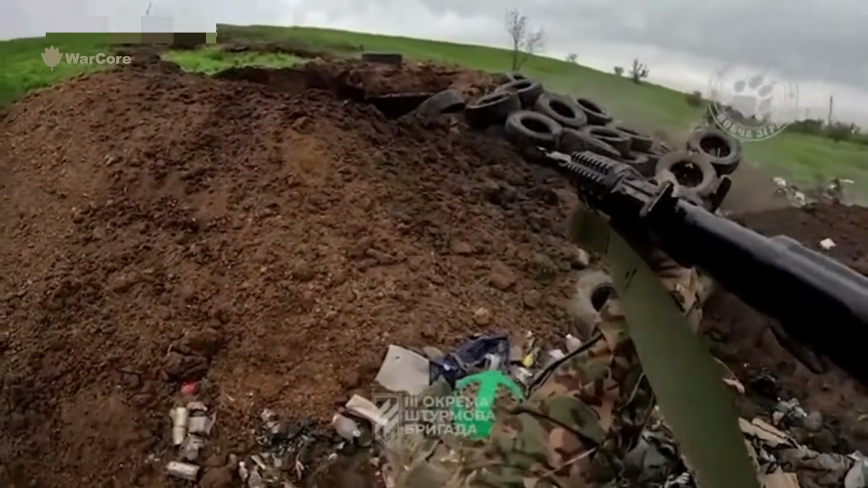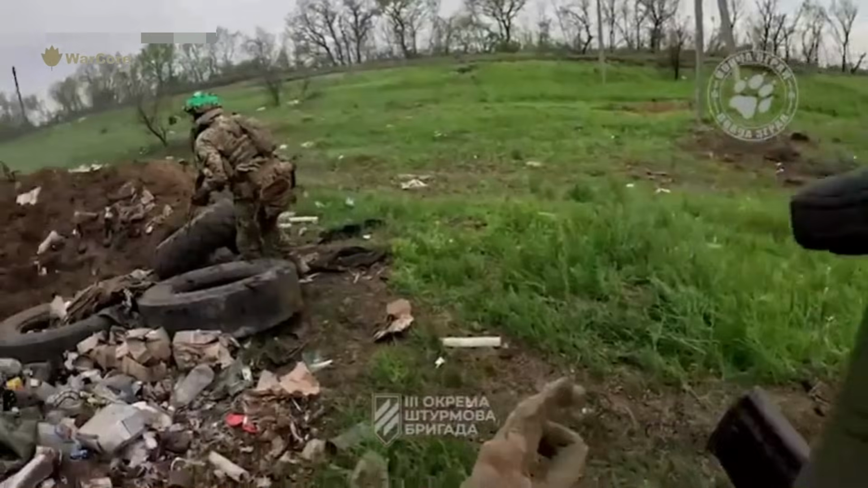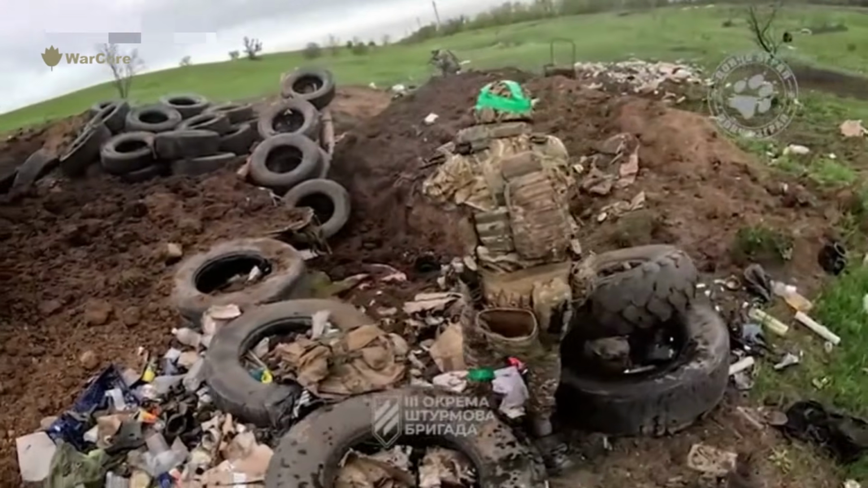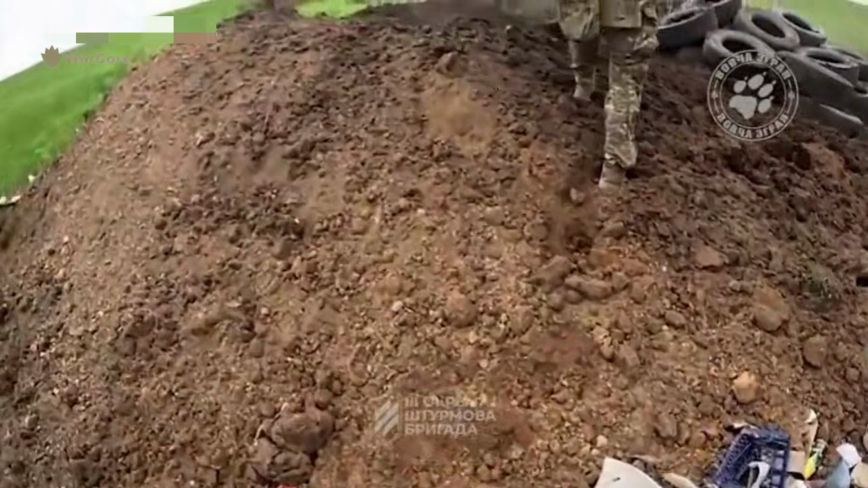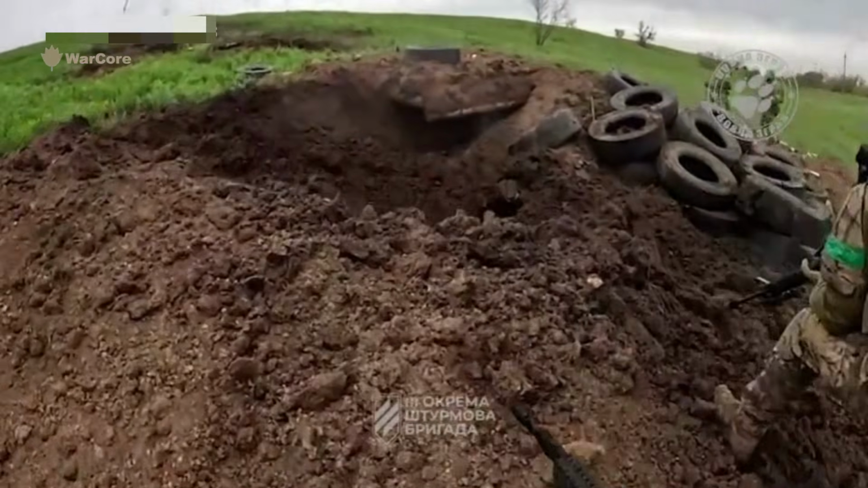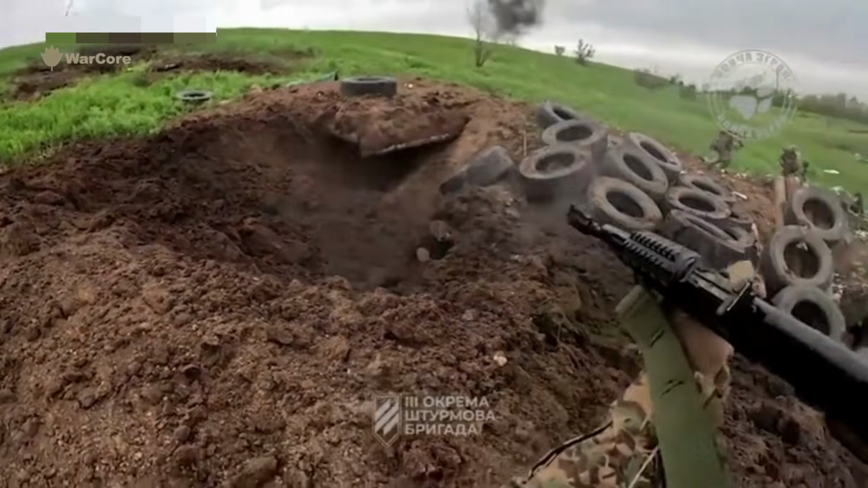Every soldier performs their role precisely. Some provide cover, some advance, and others handle surveillance. After this coordinated effort, Russian defensive positions are secured one by one. The video clearly shows that Ukrainian forces do not rely only on weapons. Their real strength lies in discipline, professionalism, and battlefield unity.